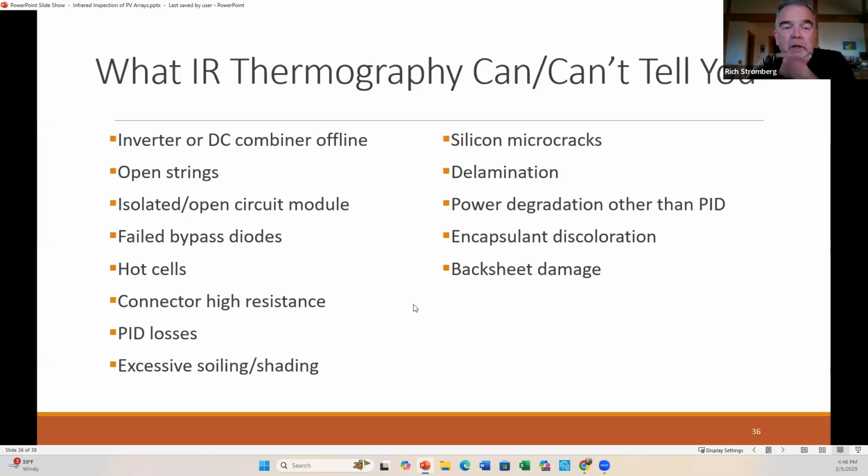What you won't see, so just because you don't have a thermal signal doesn't mean that everything is perfect on your array. You still need visual and other methods to check, mostly visual, but electrical measurements as well, to detect silicon microcracks, delamination, any power degradation not related to PID, discoloration of the encapsulant layer, or backsheet damage.